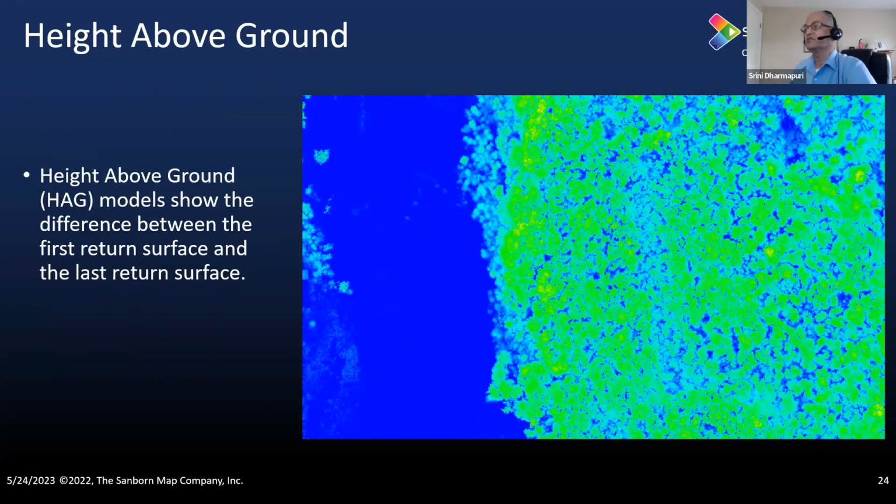The height above the ground is primarily the difference between the first return surface and the last return surface. So you take the surface created from the first return and the surface created from the last return, and then you find the difference between those two, and that is what gives you the height above the ground product.